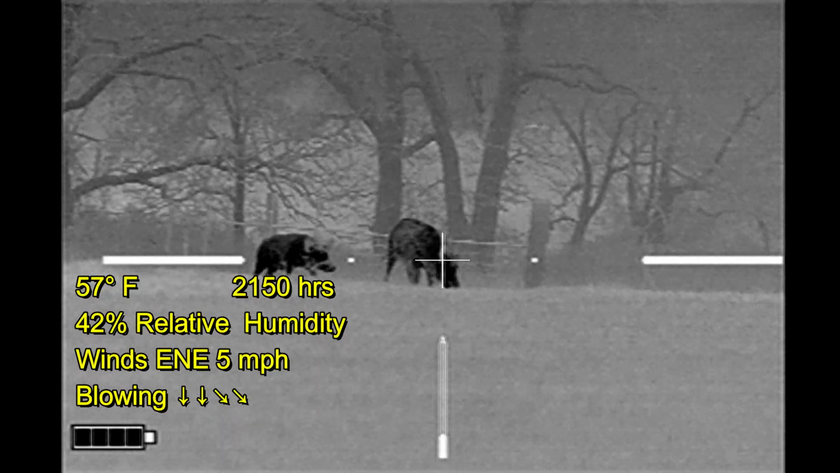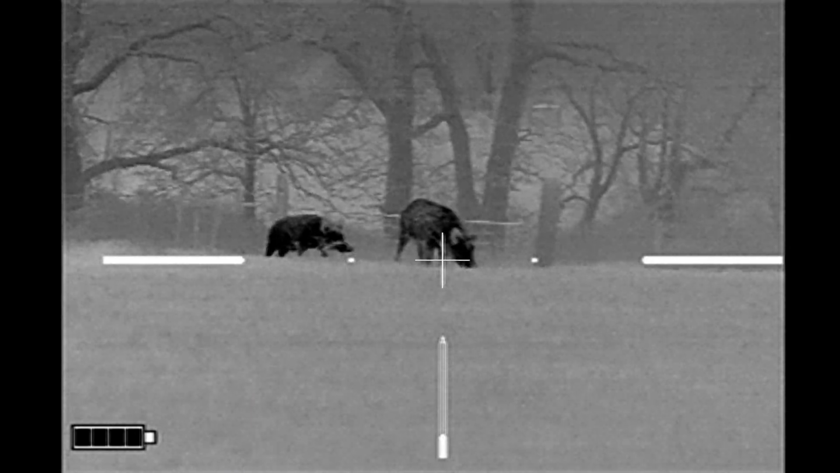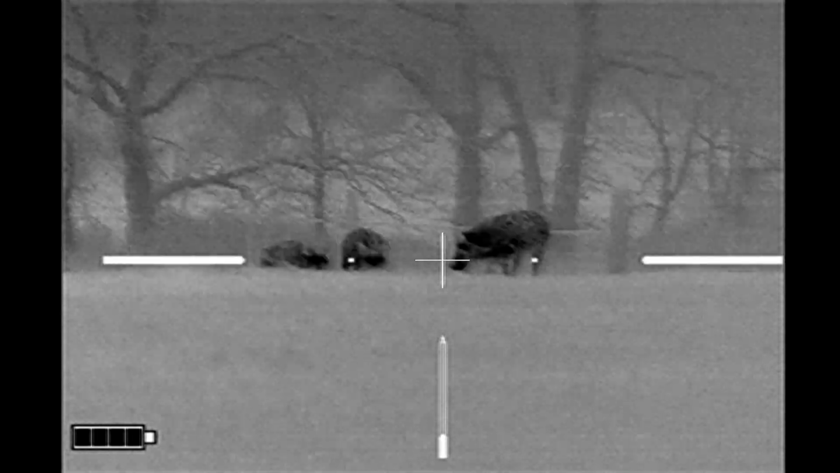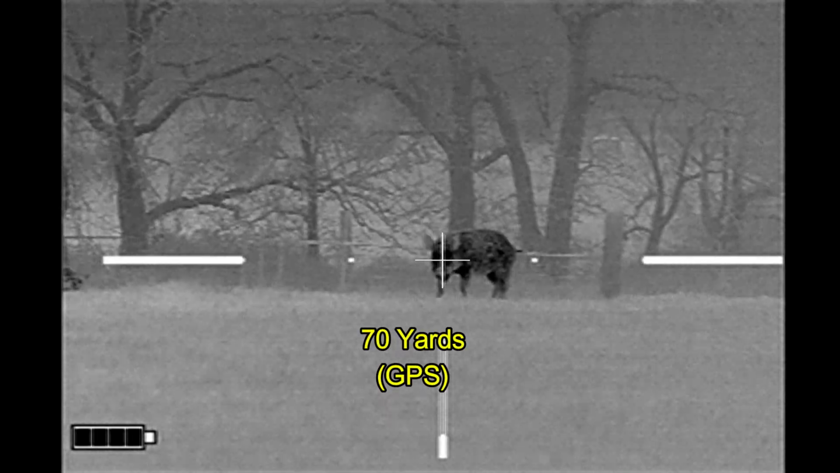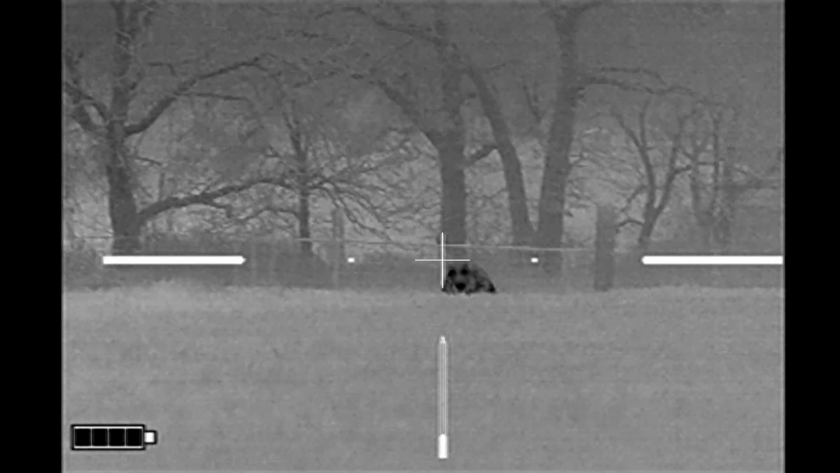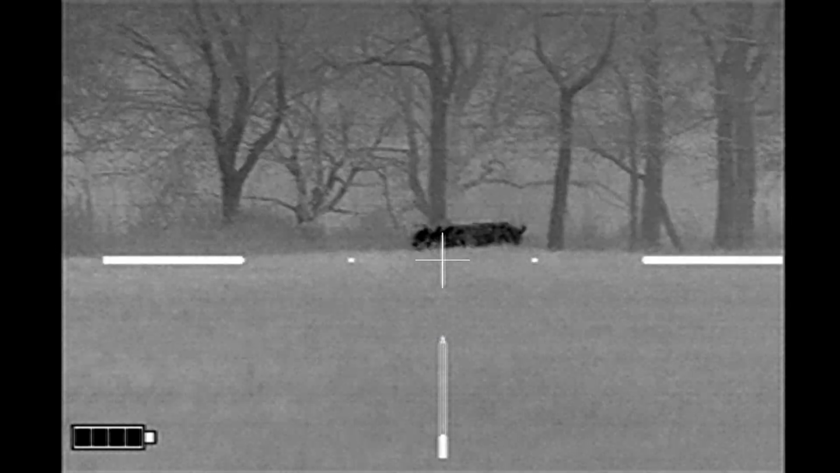I'm thinking that I'd like to push forward maybe one more time, maybe another 10 yards, get a little bit closer, get a little better view of the valley. But the hog turns, looks at me again right here. I figure this is a good time to shoot. He goes down.